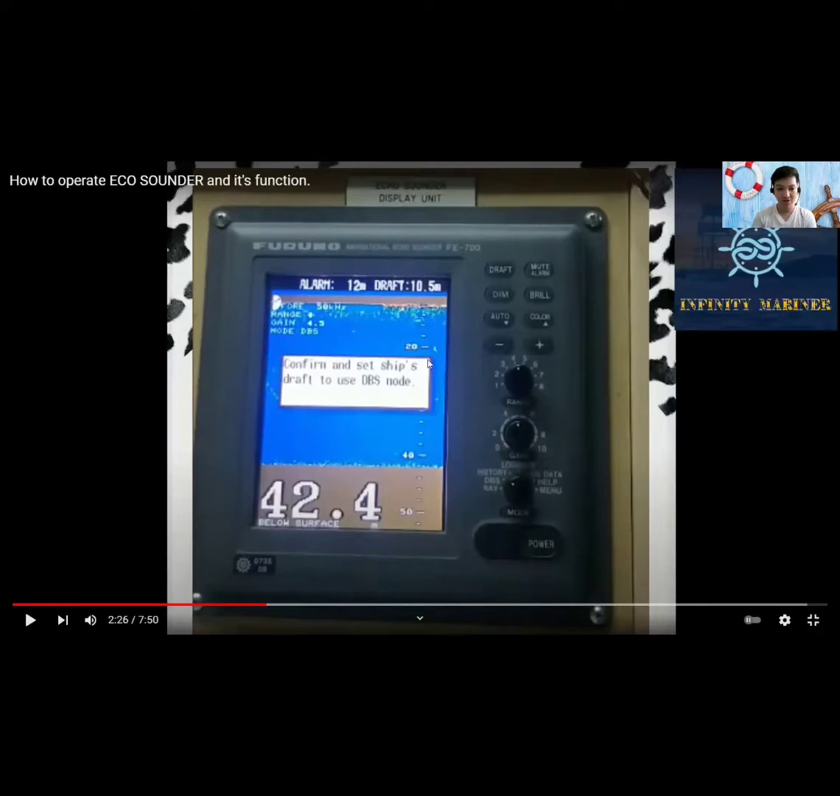So you would see the confirmation and you're just going to press any key to set it into DBS mode. It will appear only for 10 seconds.